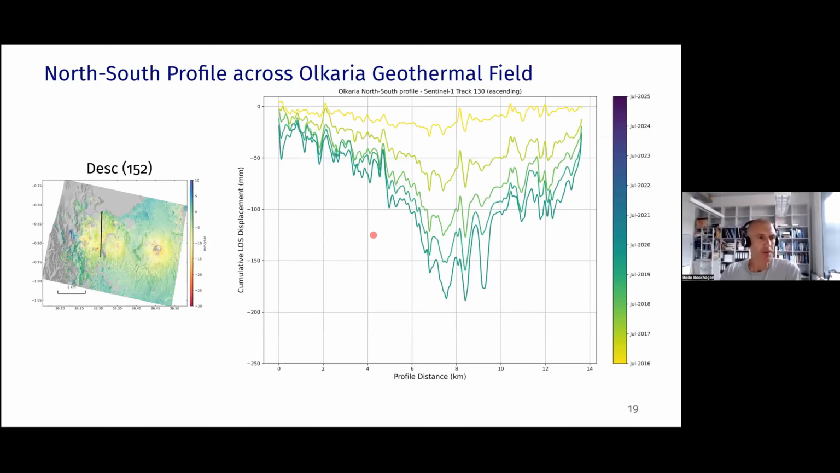So what I'm showing here is a profile from the shore of Lake Naivasha across the Olkaria geothermal field. And each of those lines is presenting the subsidence at a specific year. So I averaged all measurements for 2016, 17, 18, 19, and 20. So we can clearly appreciate that in the center of the geothermal field, we have stronger subsidence, but we also see subsidence at the shores or outside the Olkaria geothermal field area. So this is what is happening in the first 5 years of the data, from 2016 to 2021.